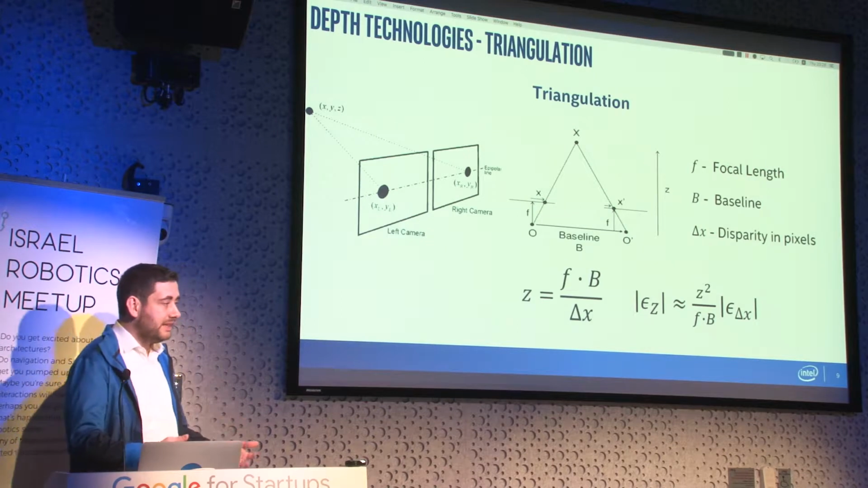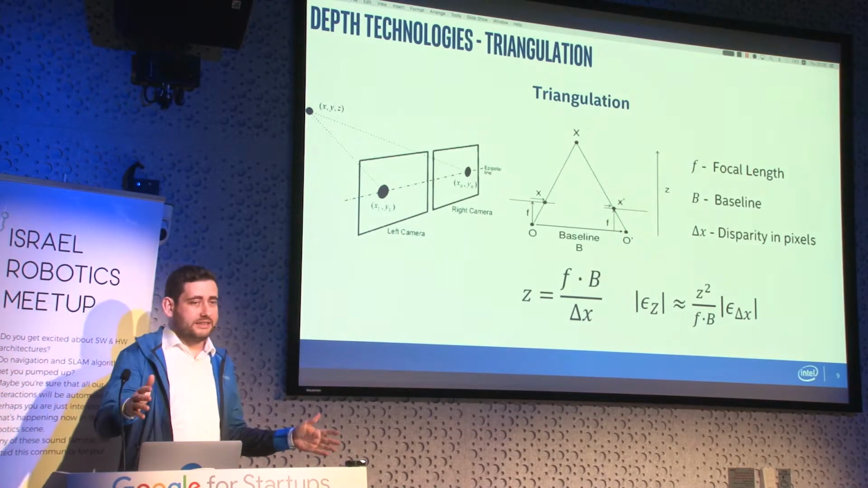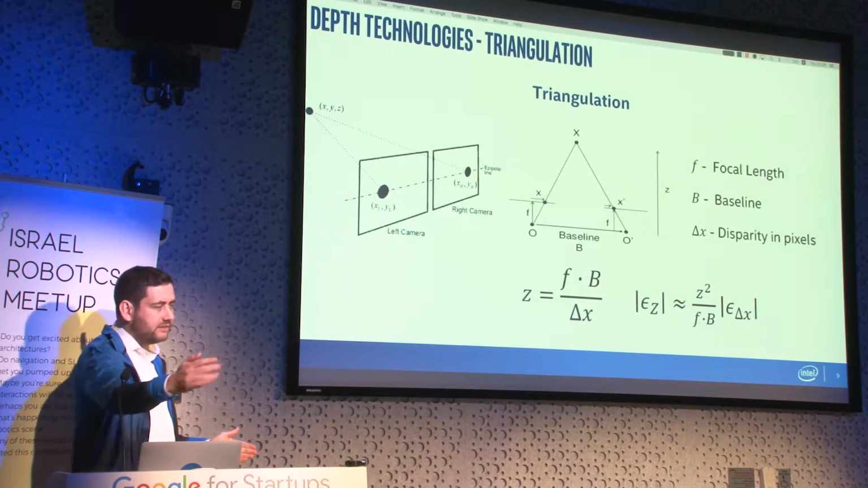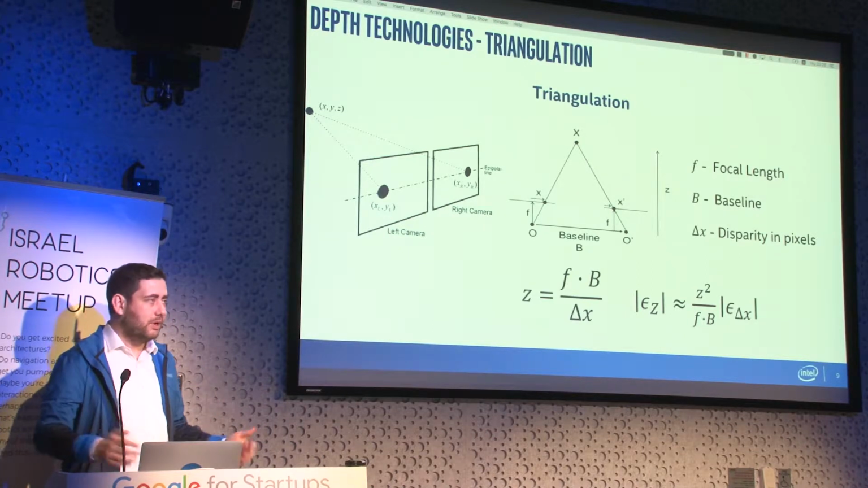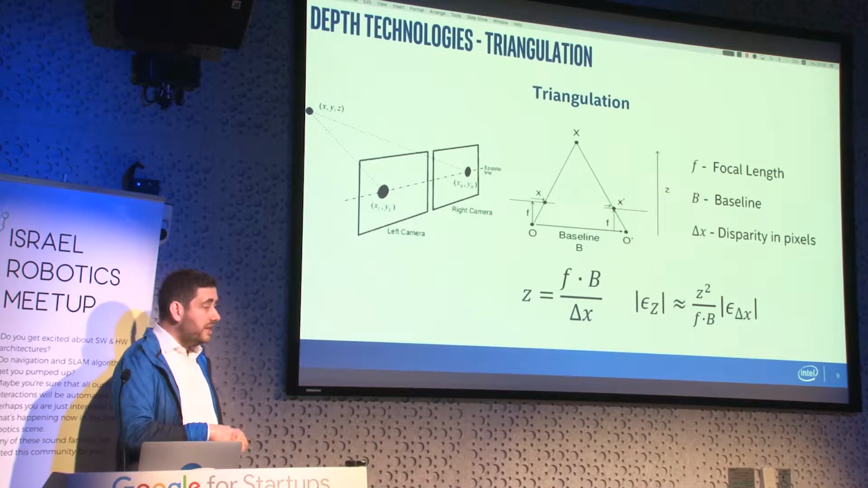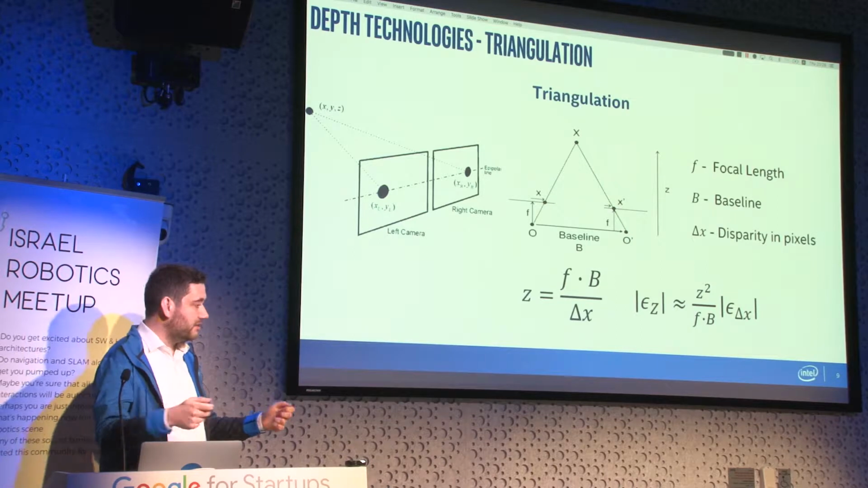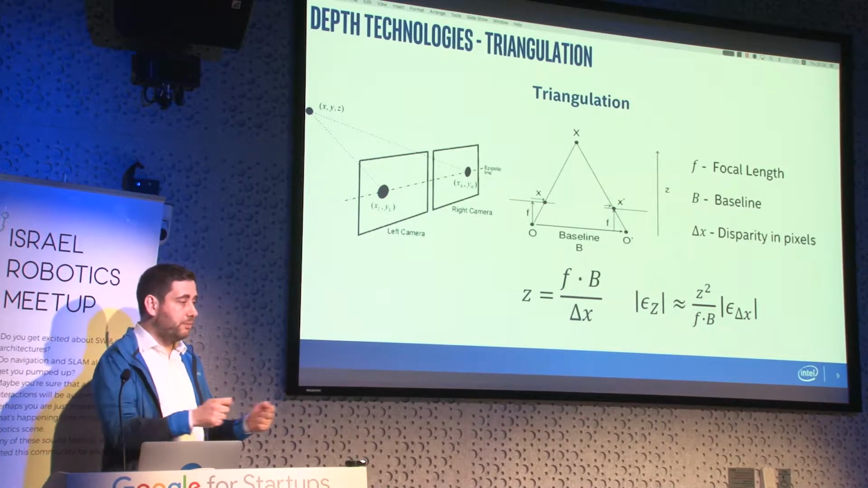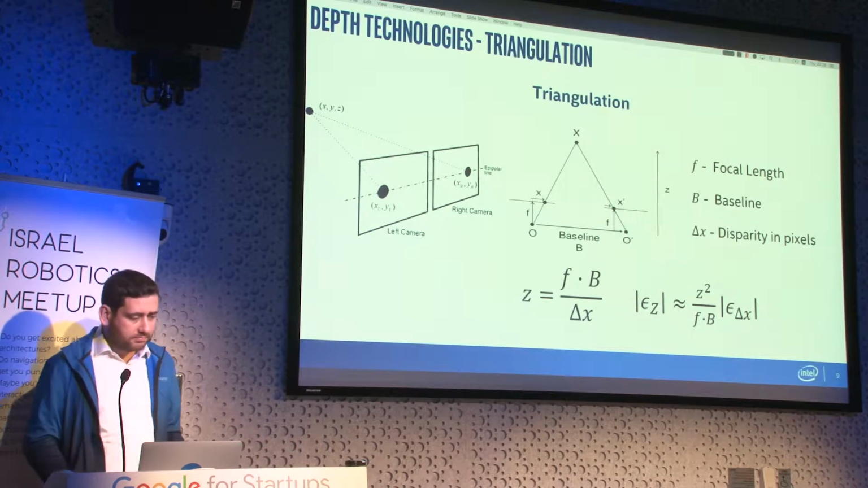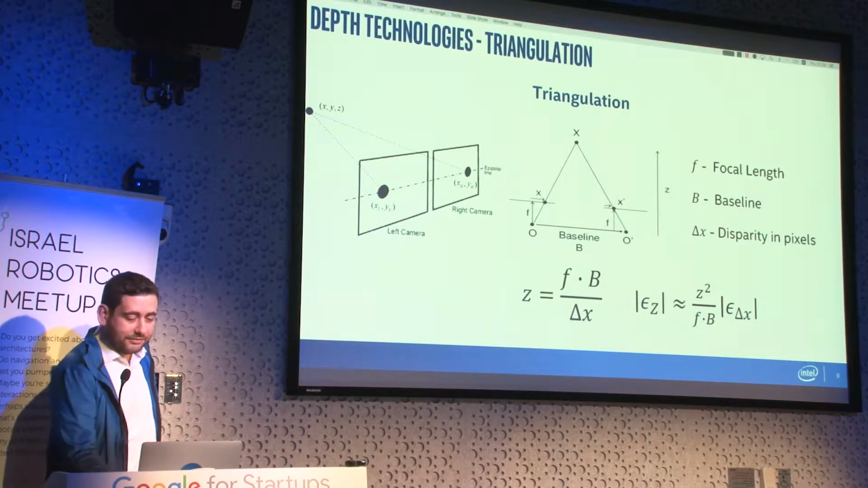So what this practically means is that any triangulation-based sensor will have some recommended range of operation, and once you get beyond that range, the error will just blow up and you will not see anything useful. One way you could control that effect is by increasing the baseline, so basically making your sensor bigger, and this can definitely help. But at the same time, we want small robots, small sensors, small everything.